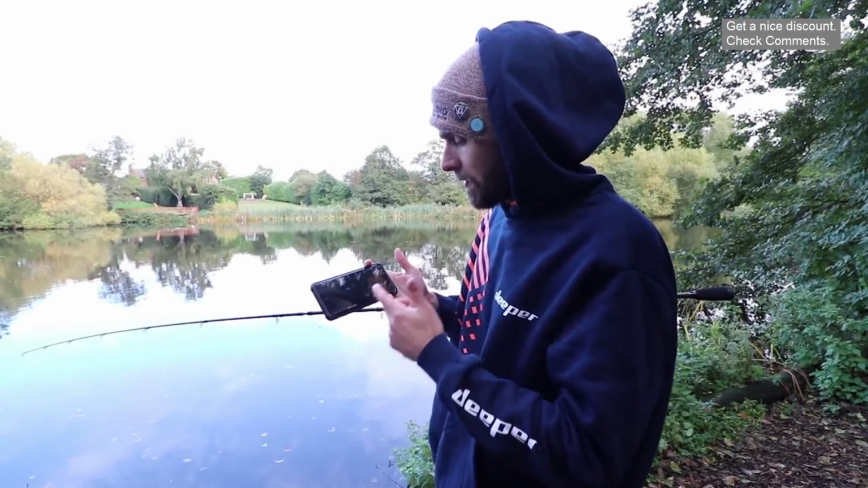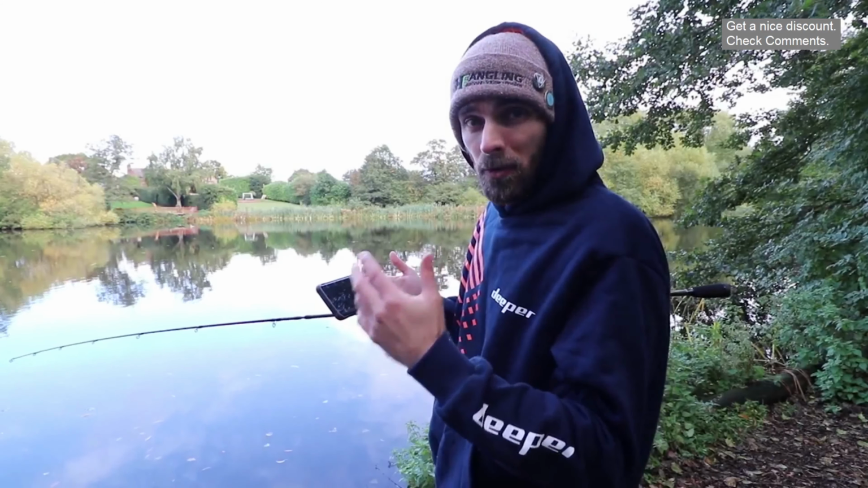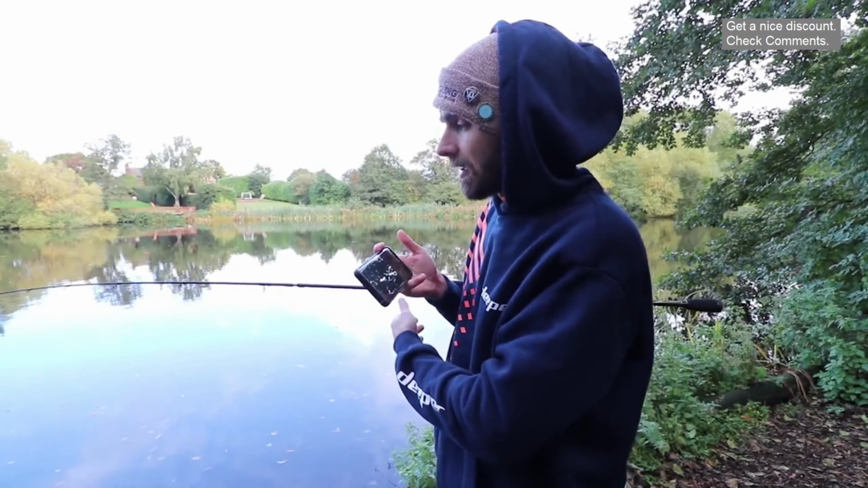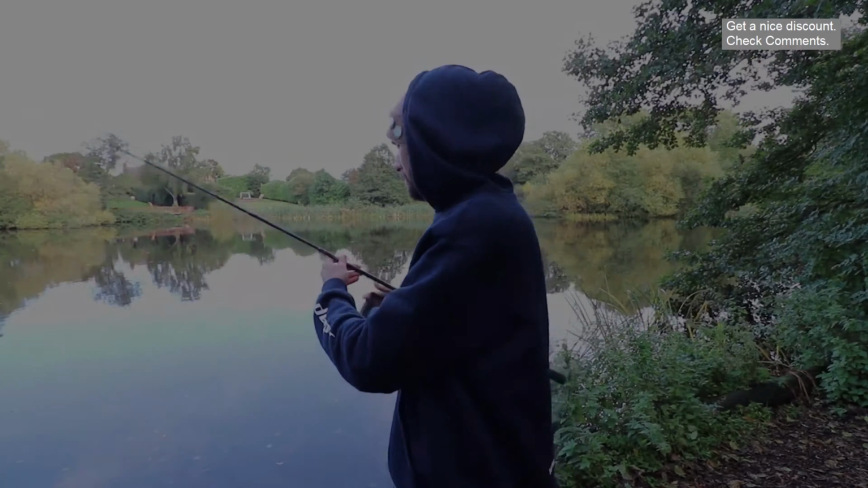So it literally gives you all that you need to see the depth of the water, what the lake bed looks like. It will show bars and things like that, and if there's any fish there as well, so it's a really quick, really easy little snapshot into what's going on under the water, if you like. So I'm going to cast this out and we'll have a look what it's like.